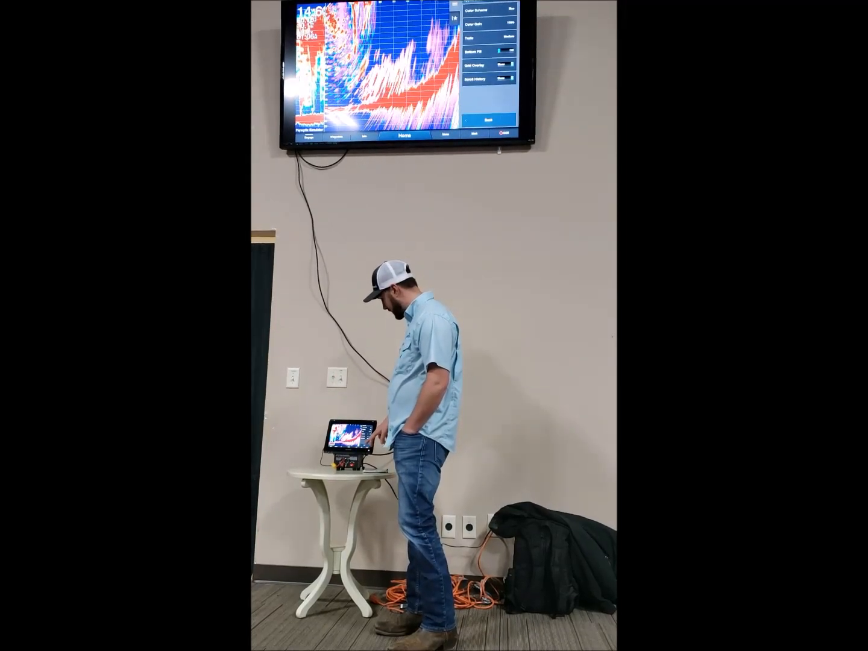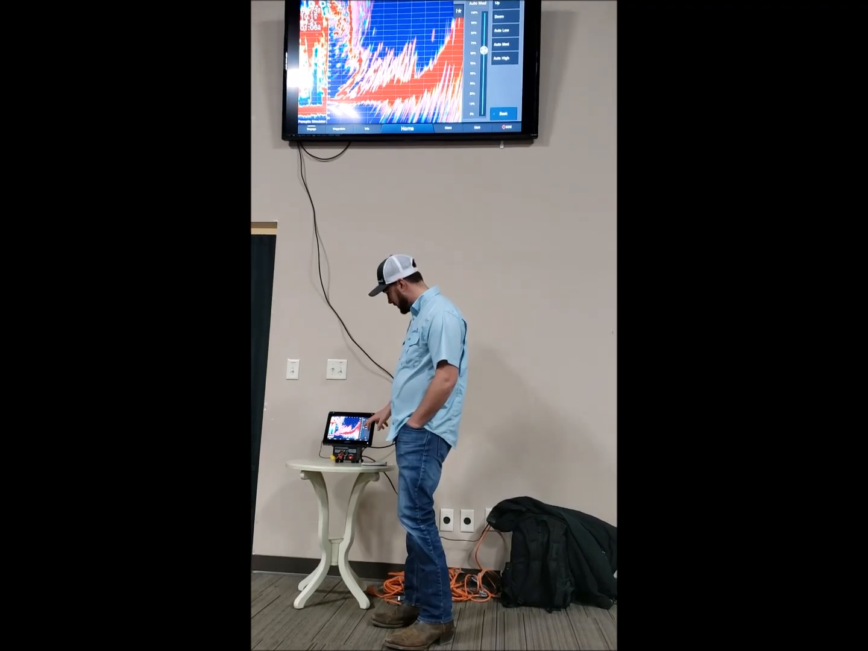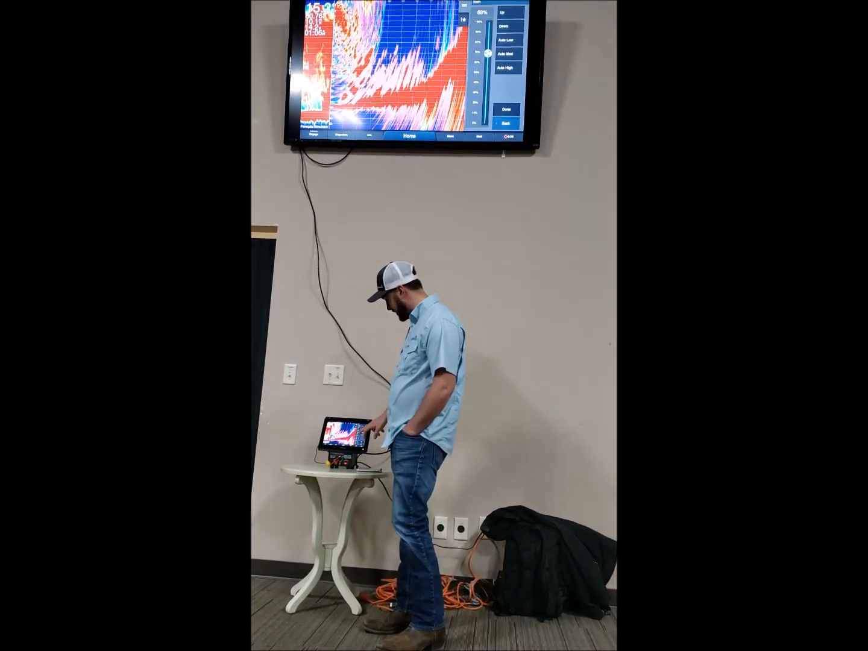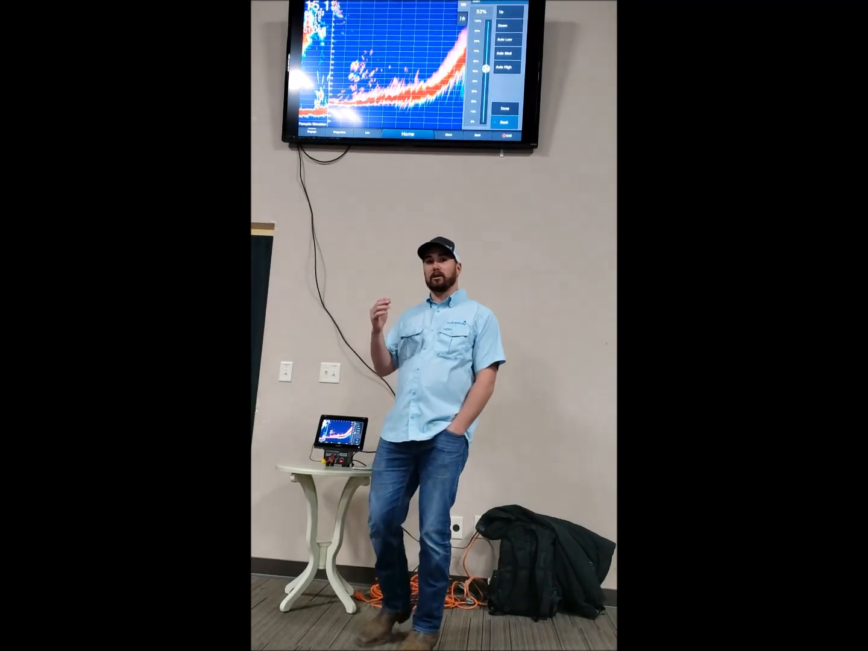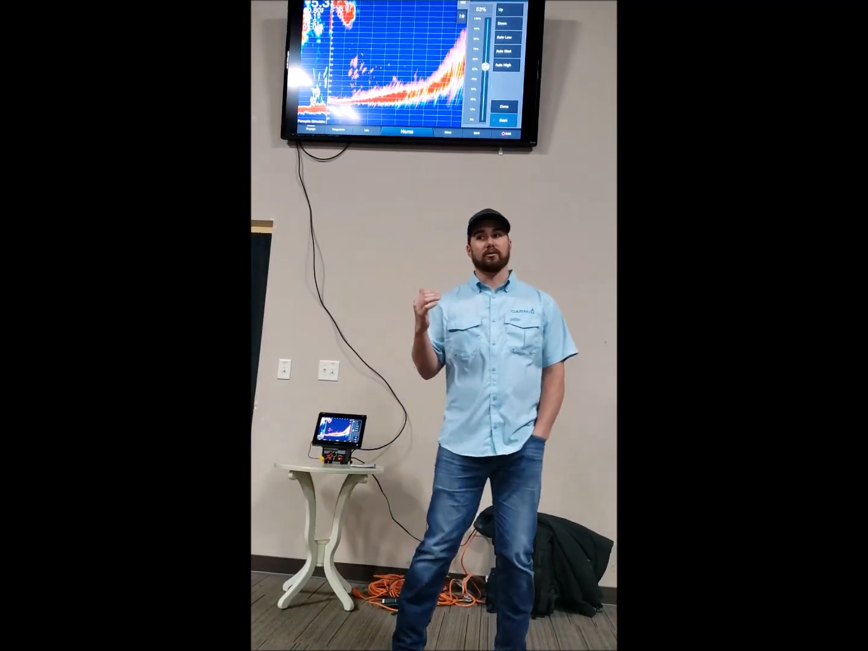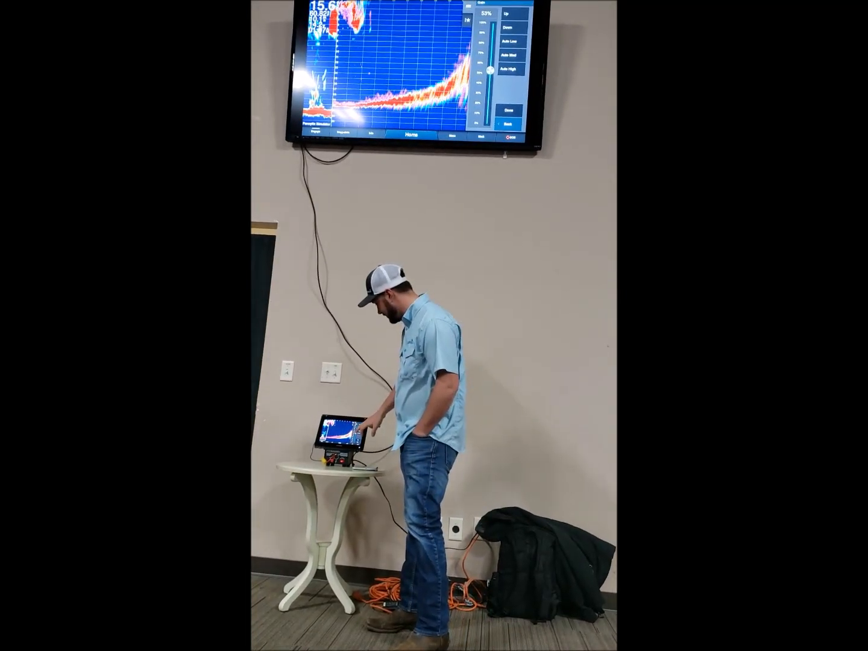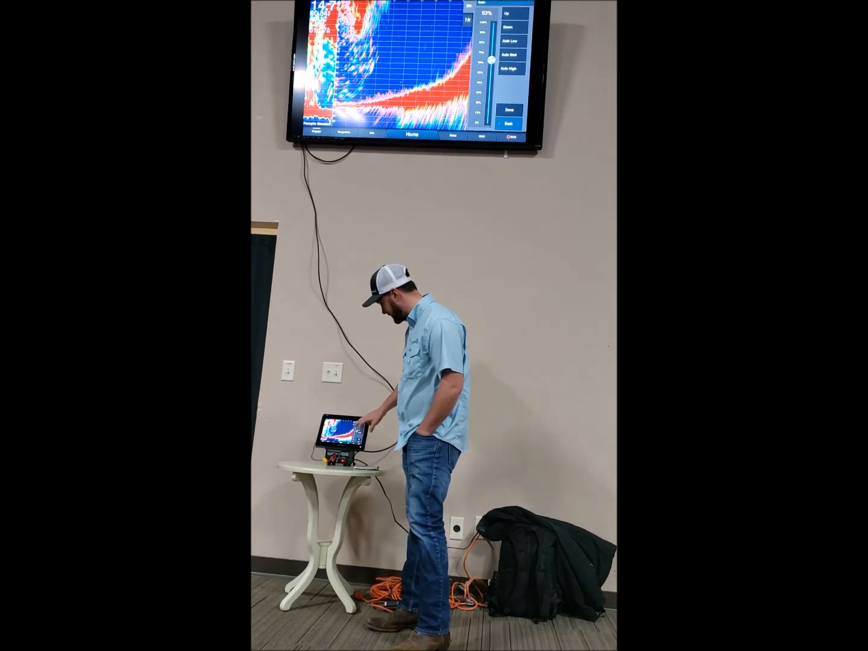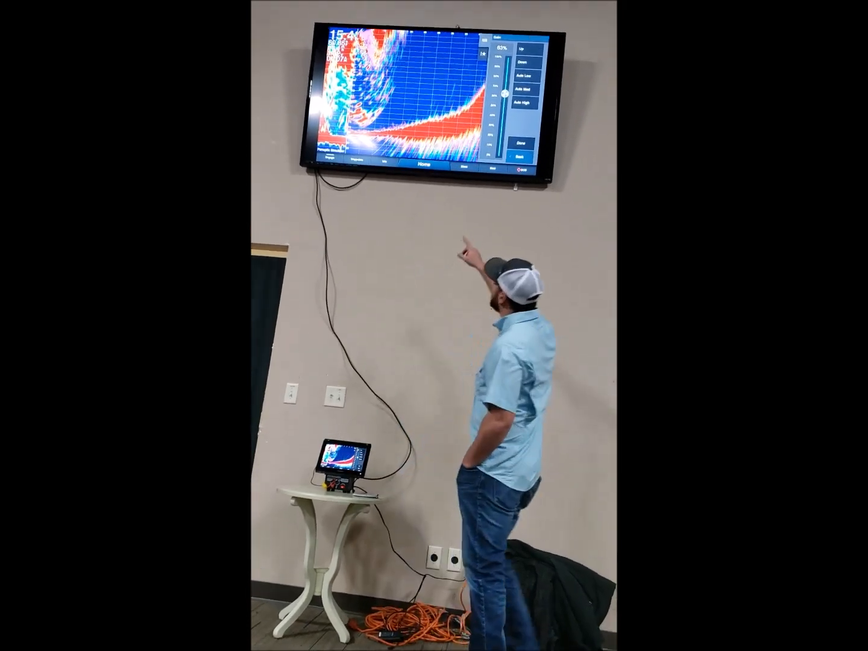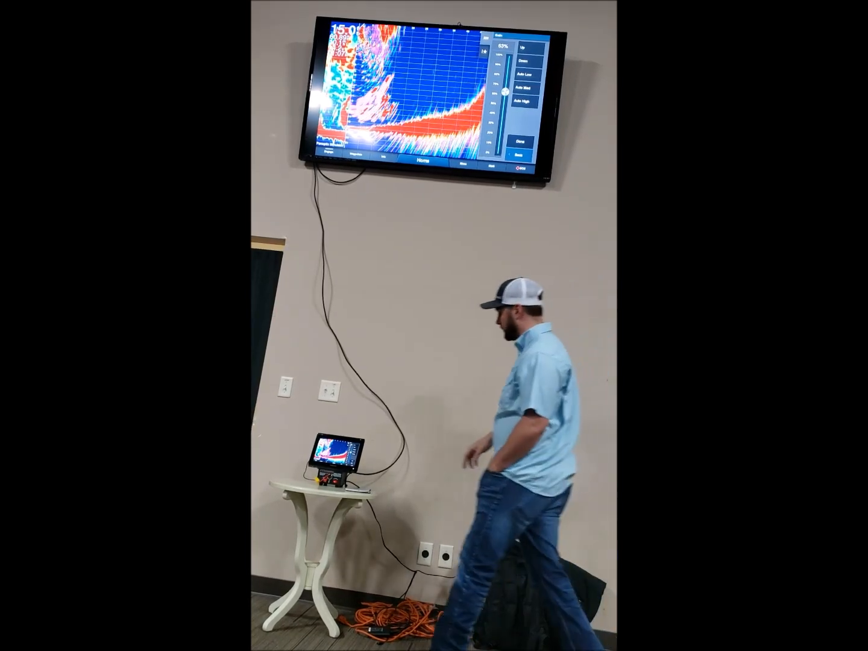And then if we go back, we will actually go to our gain, and we'll play with the gains in about the 50s to 70 range. You just play with it until you start getting those good returns. If I turn it up in that 60 range, we're getting those really good returns now. It kind of takes some of that guesswork out of it.